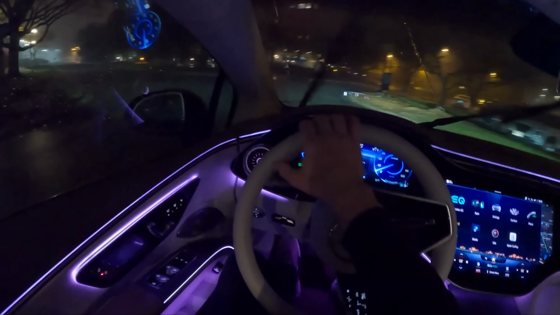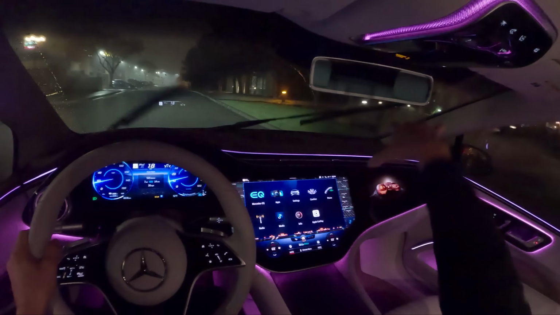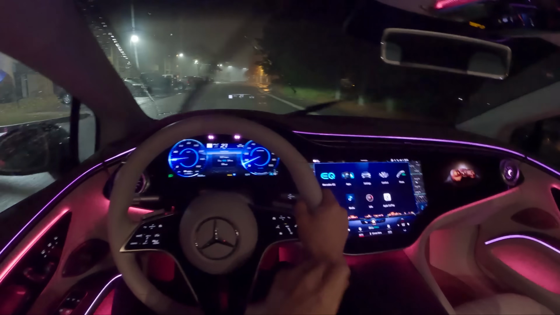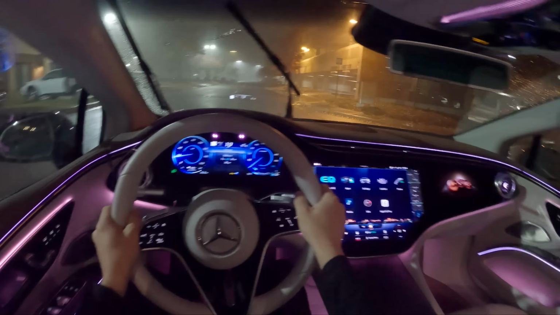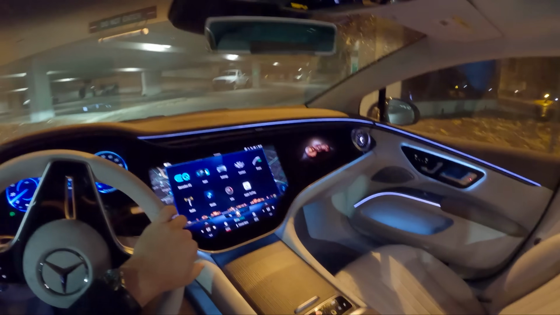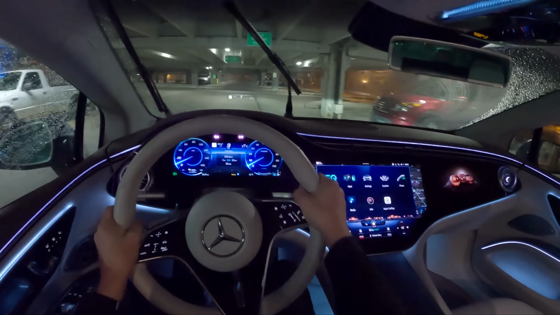I have really struggled with visibility in this car this week. It's very difficult to see over this front 3/4 area where curbs are, where your turning point is. At night, it's incredibly difficult to see around you. There are some major blind spots in this EQS.